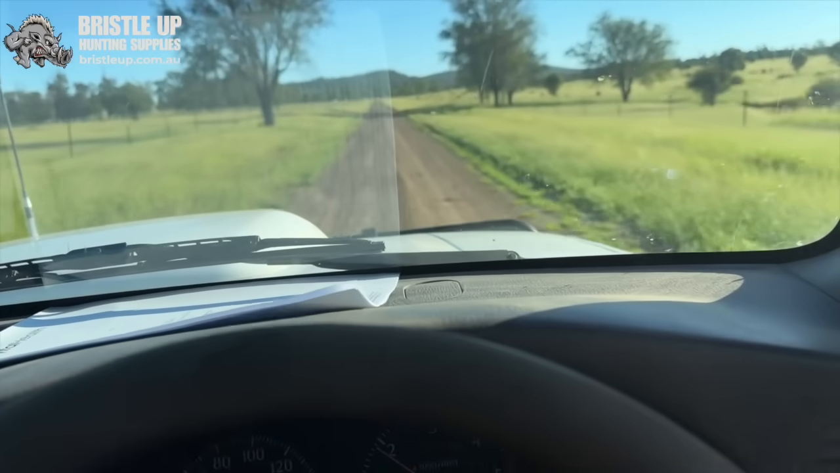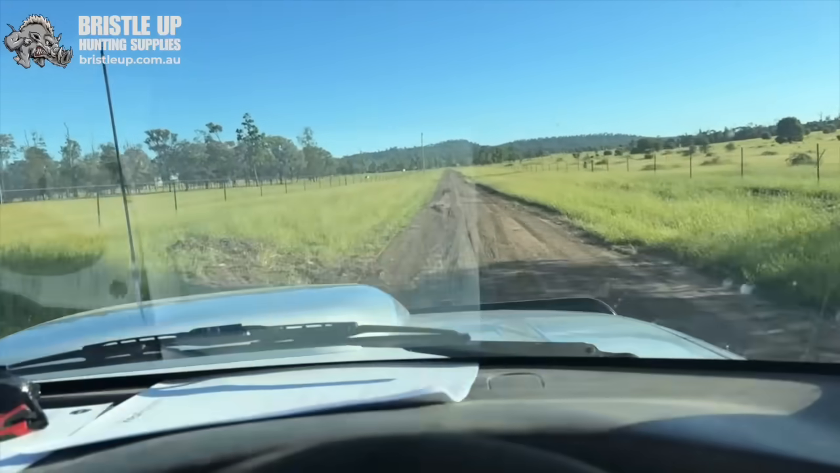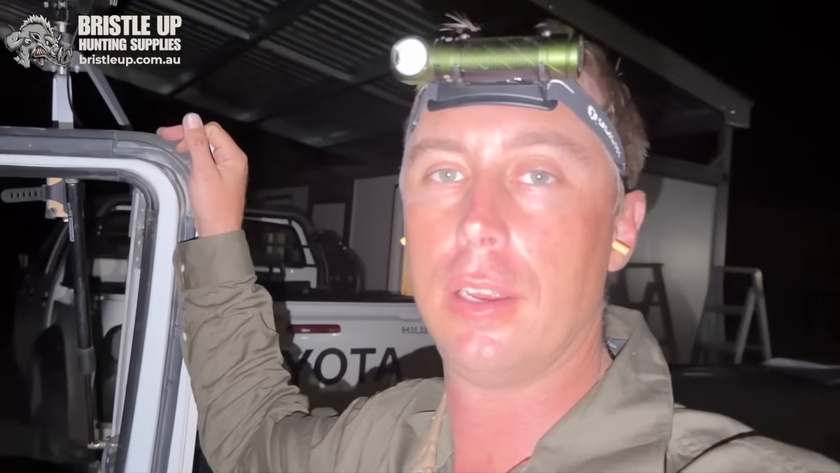I just saw more dog tracks there, so I'll keep going and have the rifle at the ready and see what we can find. Righto, so we had to head out to go for a shoot again.